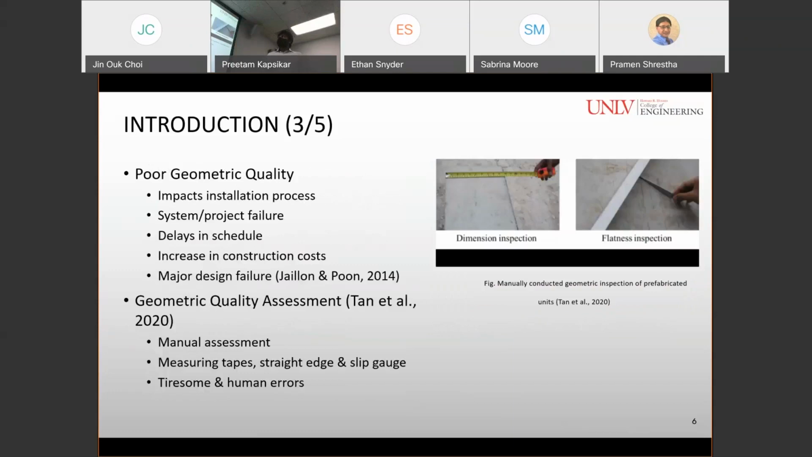So before transporting the modules to the job site, if the modules are having poor geometric quality, then it will impact the installation process, which may result in system or the project failure. And also it causes delays in schedule, and it incurs high construction costs due to rework. According to a study in 2014 in Hong Kong, there was a major design failure due to inaccurate geometry of the structure.